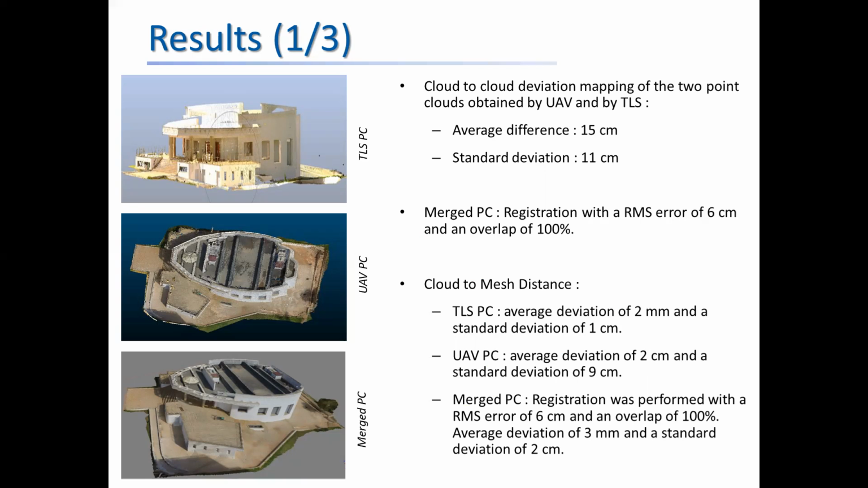We can see that we obtained a better quality for facades only using the TLS point cloud, but when we performed the integration of the two point clouds, the quality was improved for the 3-dimensional modeling of the amphitheater.